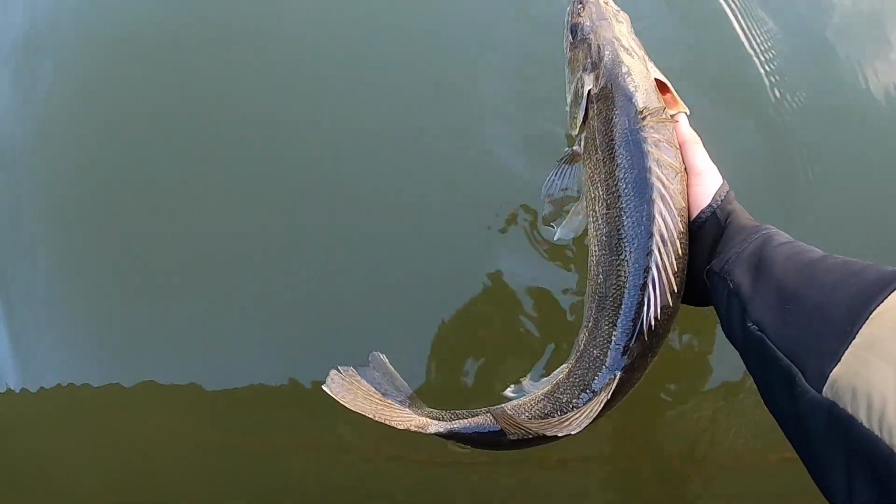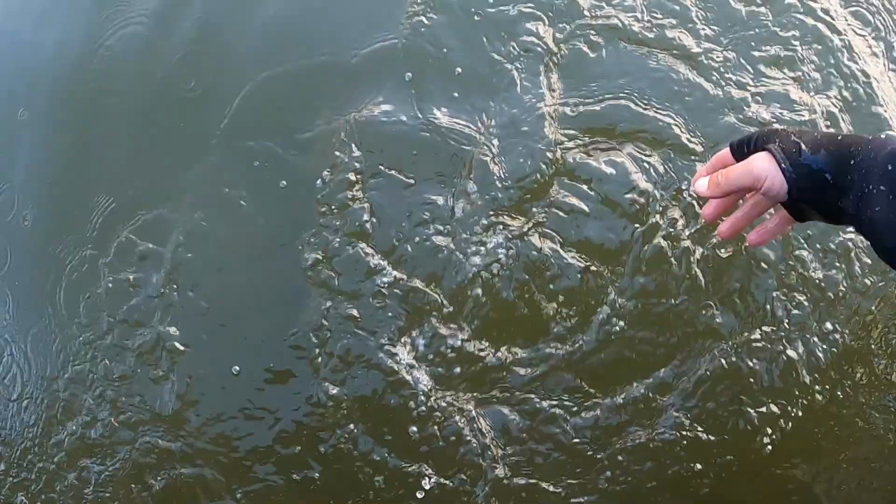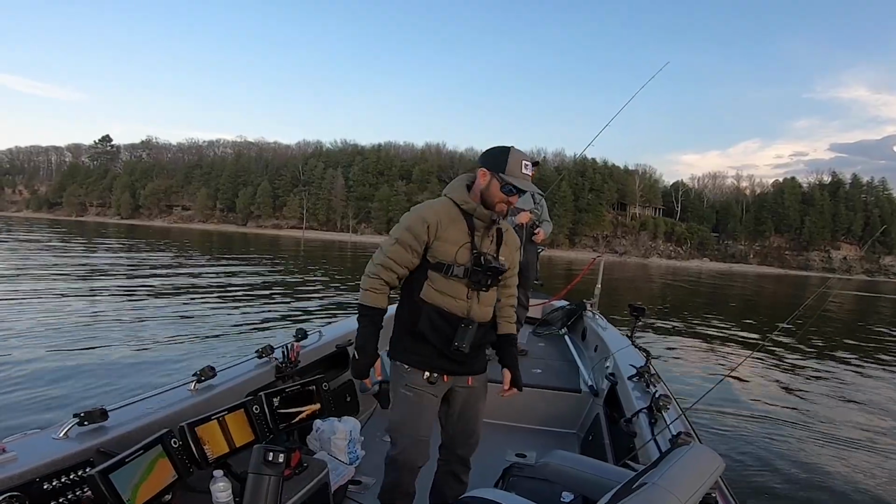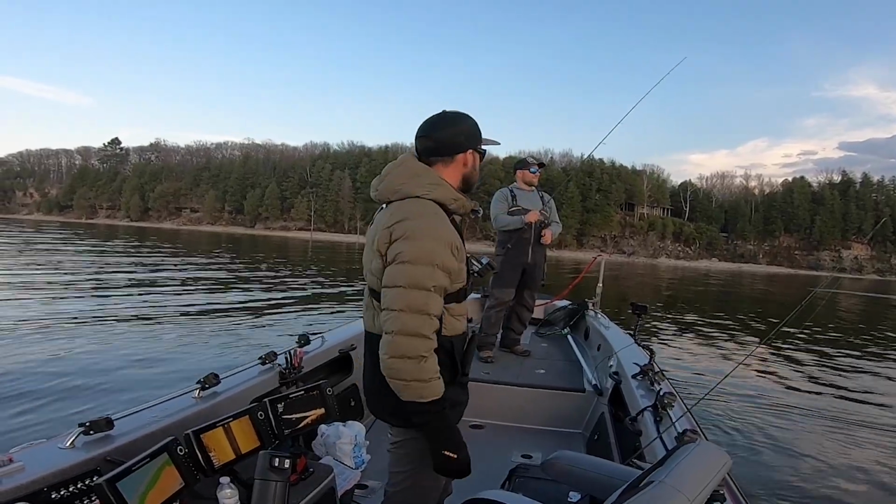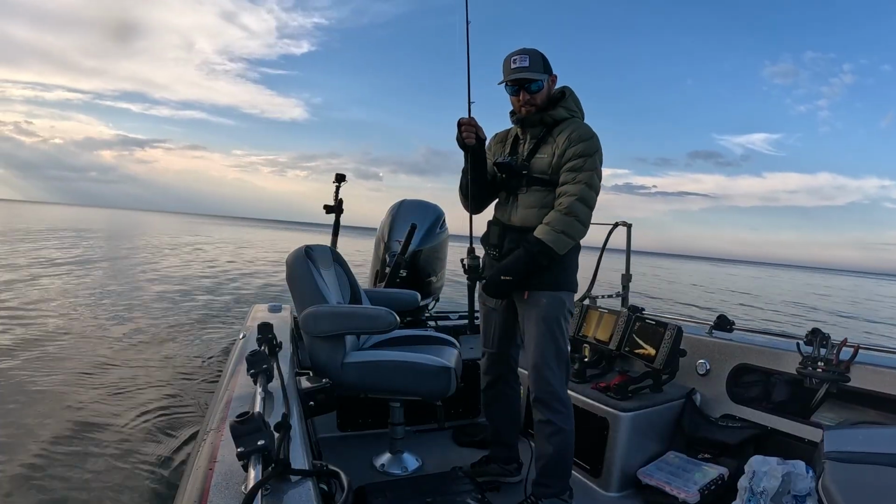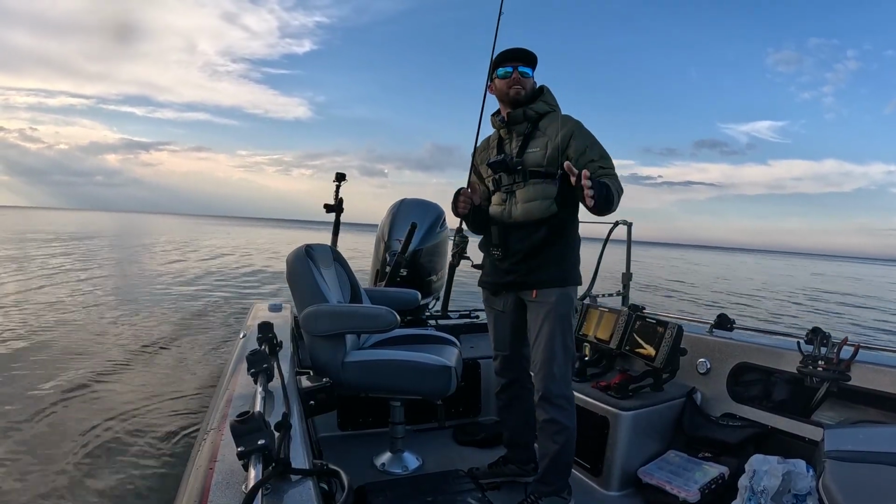Oh my goodness. Oh my goodness. That's cool, man. I don't know if early dove season's open and these guys have unloaded a whole pallet of shells so far, or what's going on in the distance, but there's a lot of blasting going on over there.